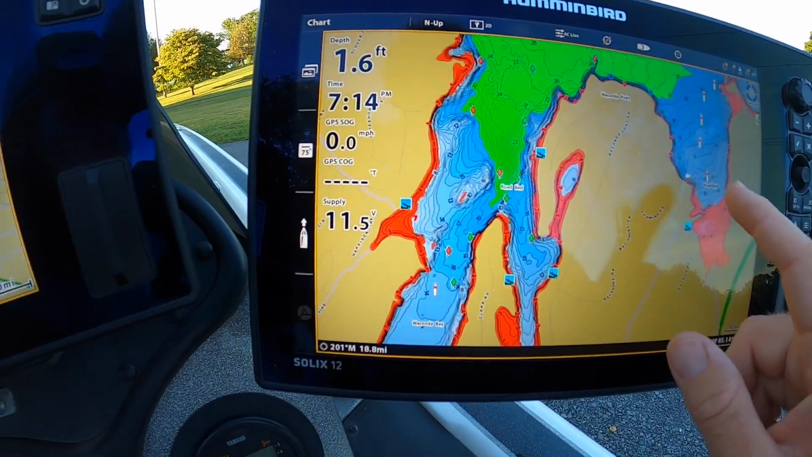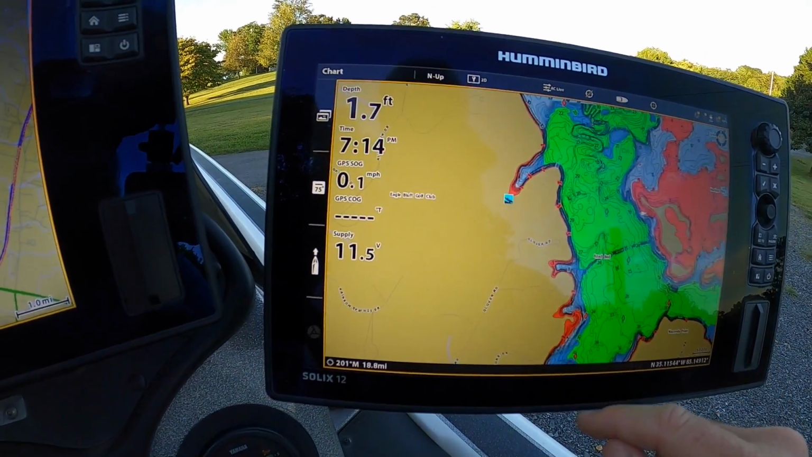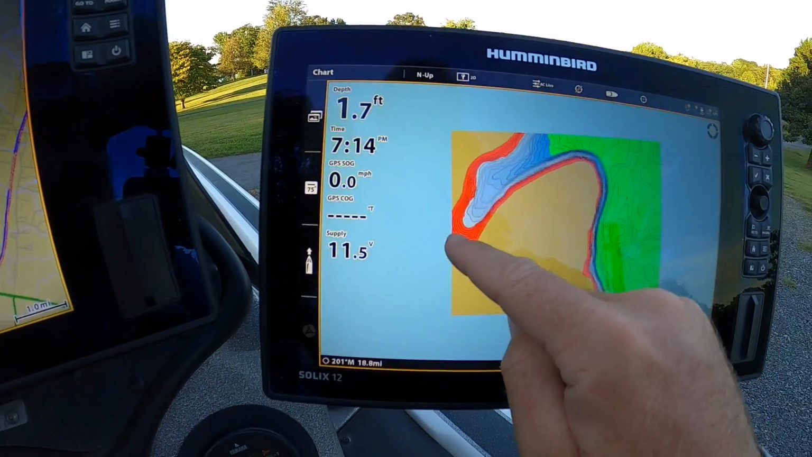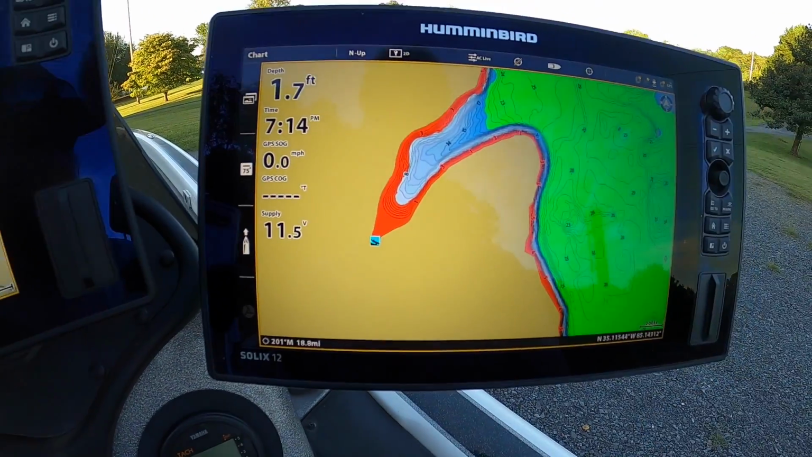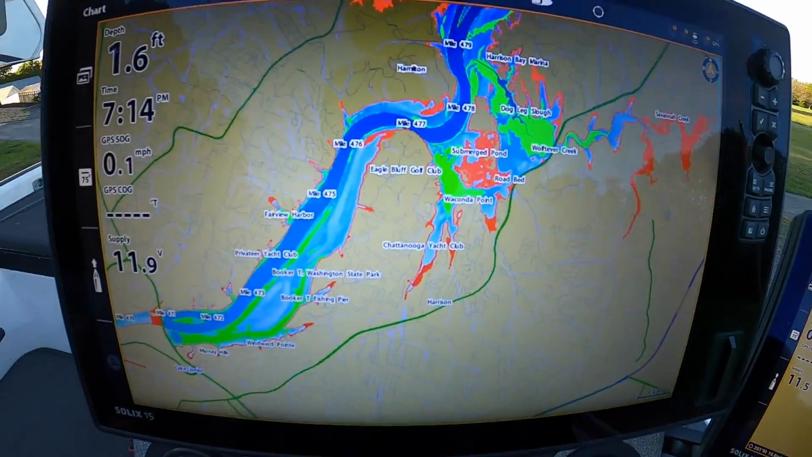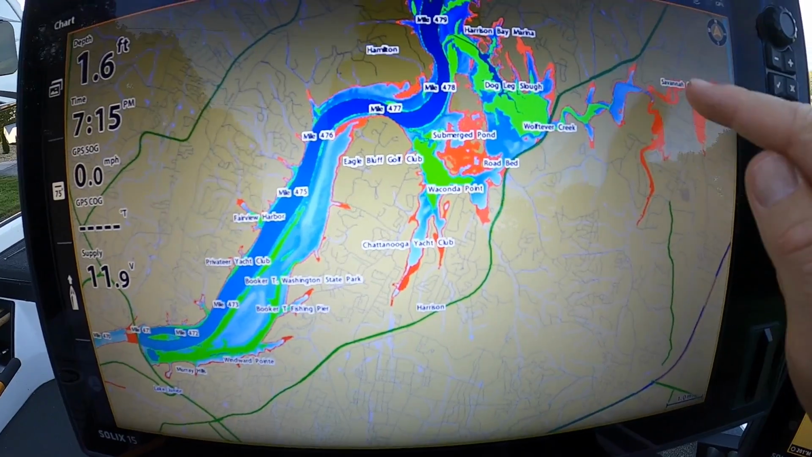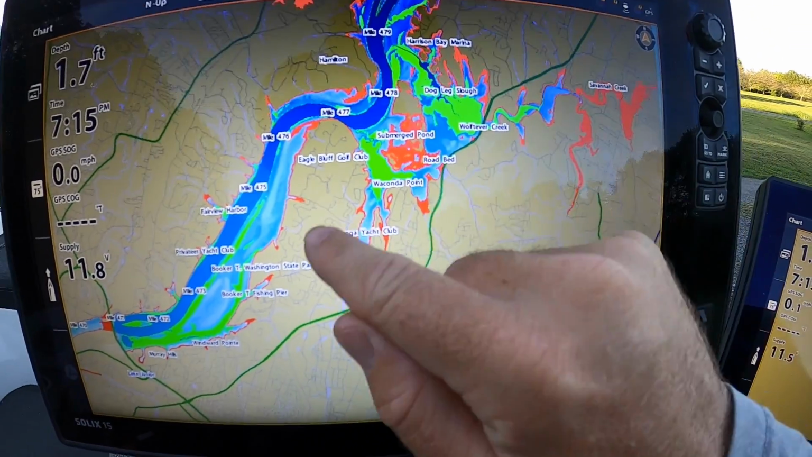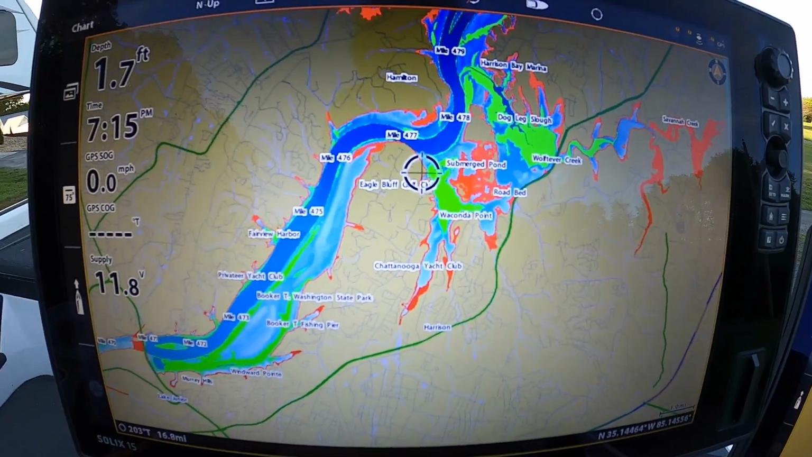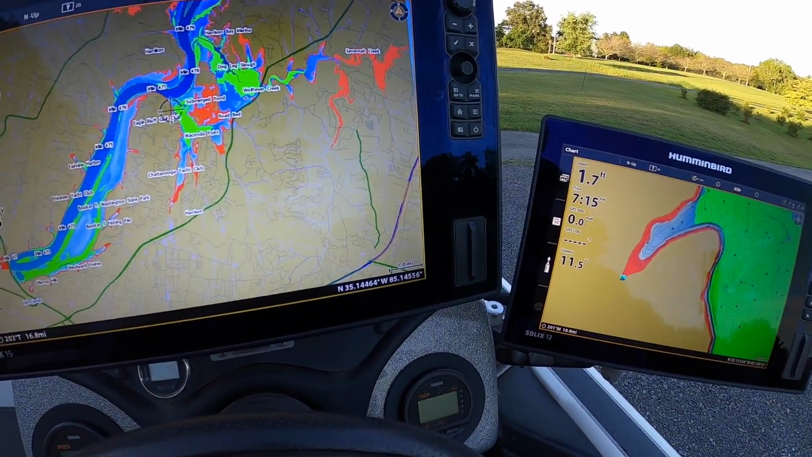The fish are far more likely to be out around this deep water, pushed up into a little pocket like this, where they can ambush bait and immediately pull back out. That's what you're looking for. So again, switching back over here, where we were just at, we were looking way back here in Savannah Creek. We were looking at these guys down in here, that little guy right there. What we're looking for is the prime spots on a lake this big.